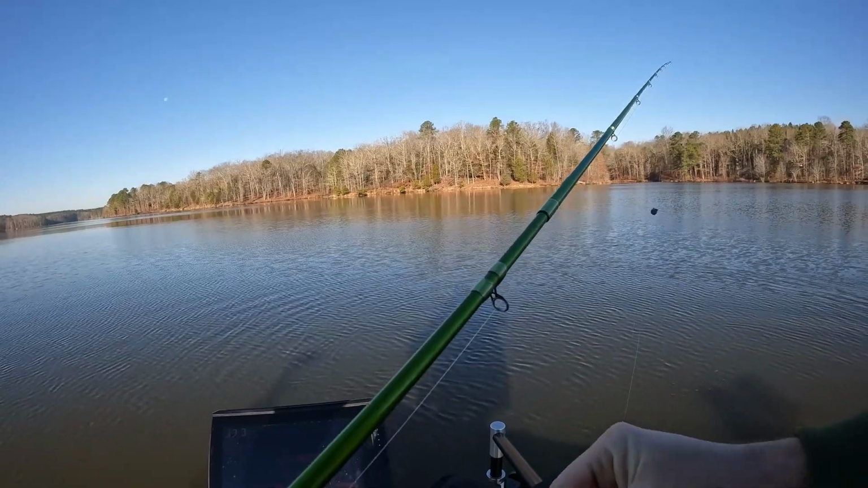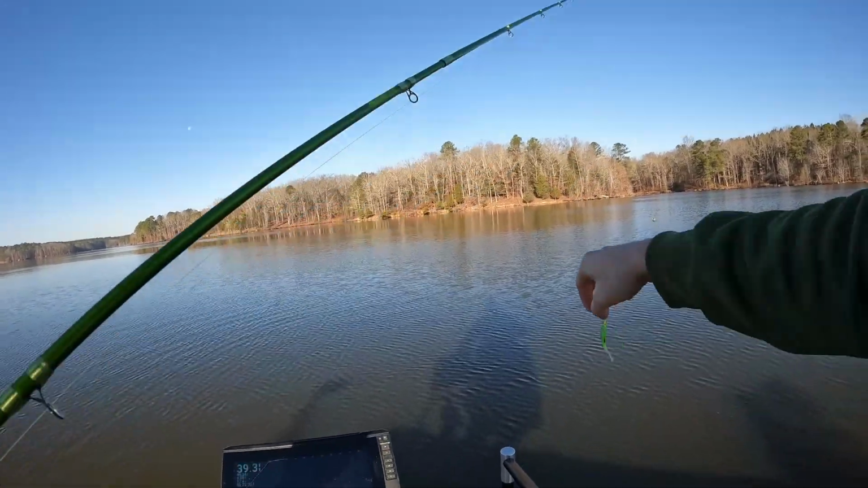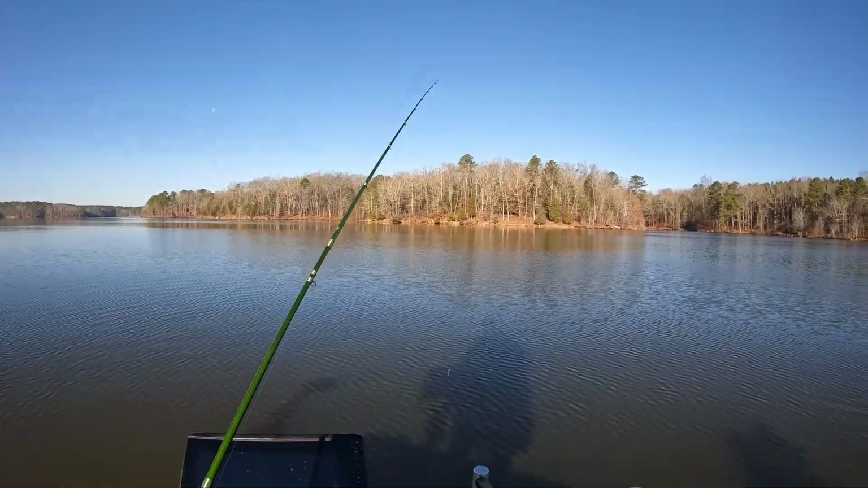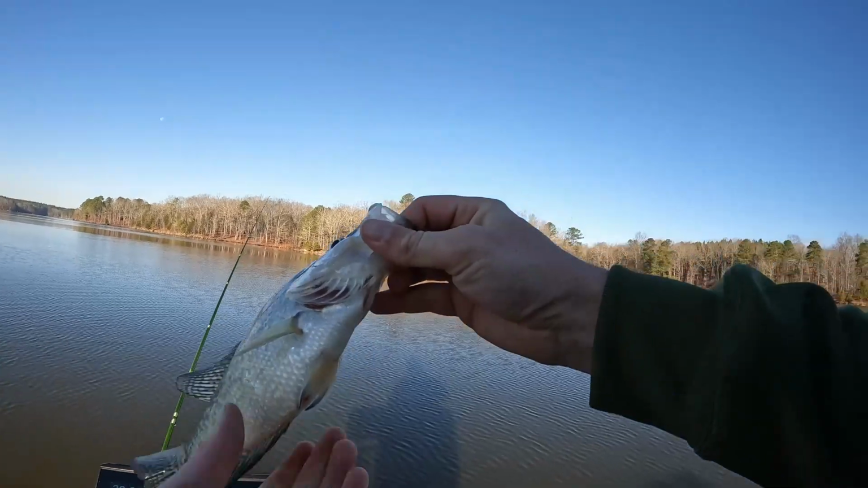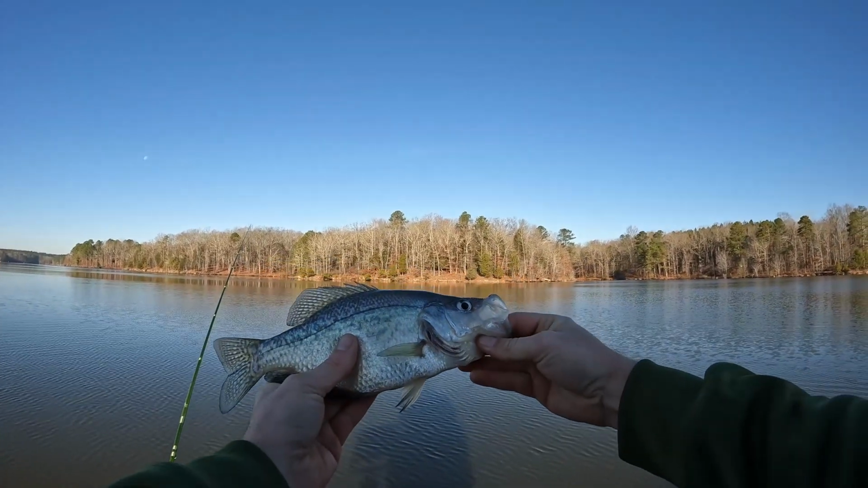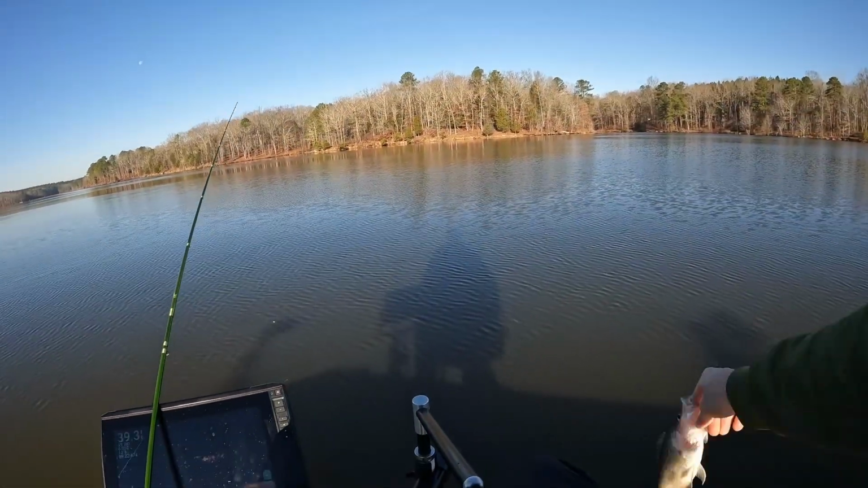Well, they're biting this color a little bit better today. I've never really used a color like this. Cut me. That's a good, pretty little crappie. Good eating size, healthy fish.